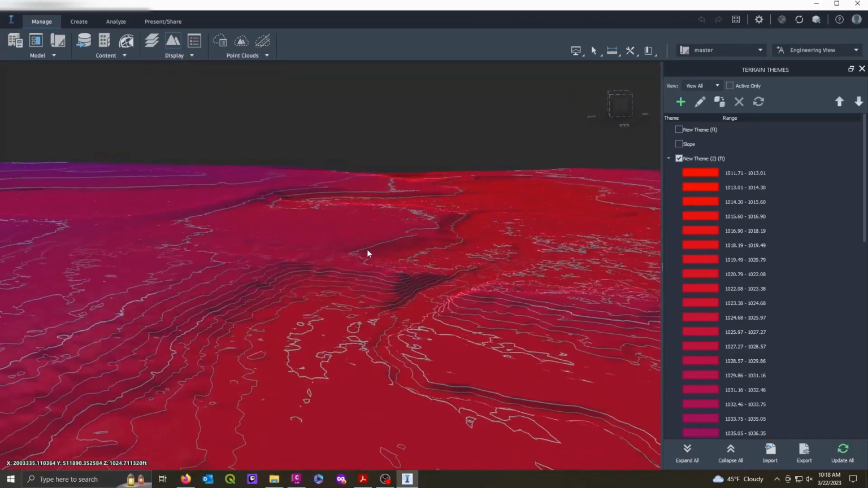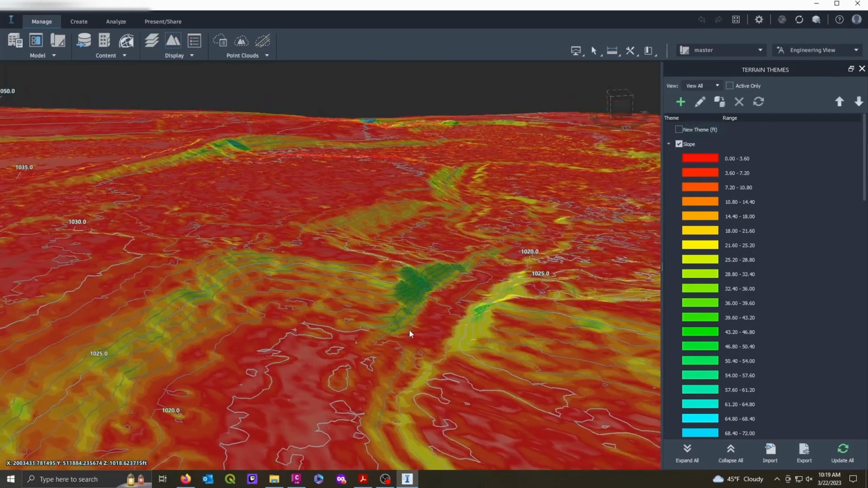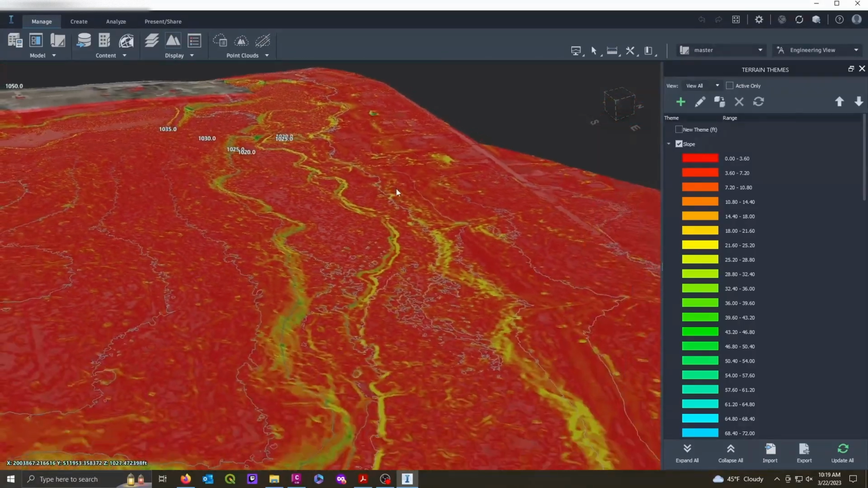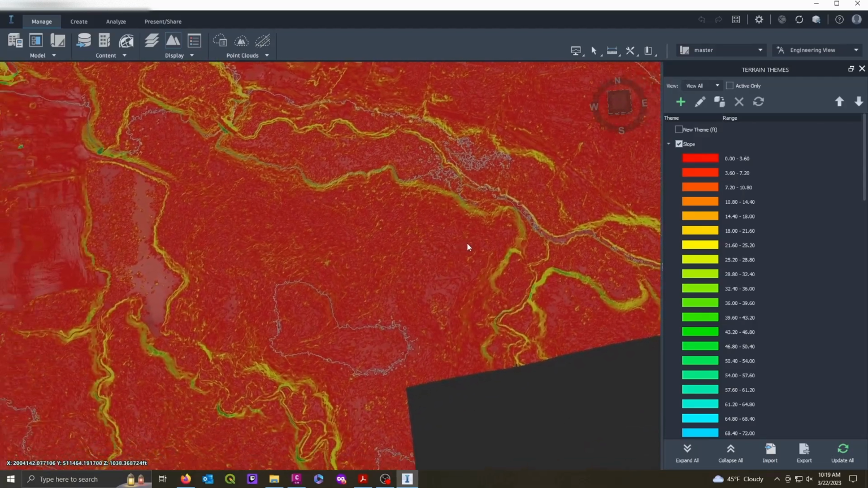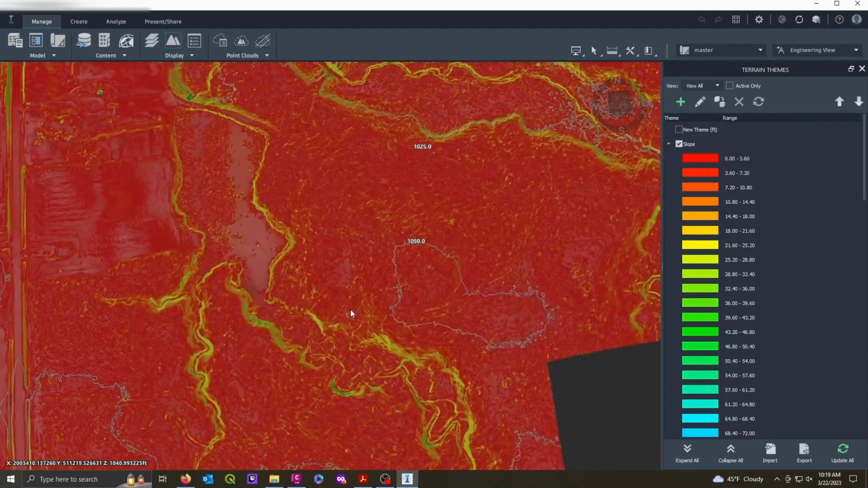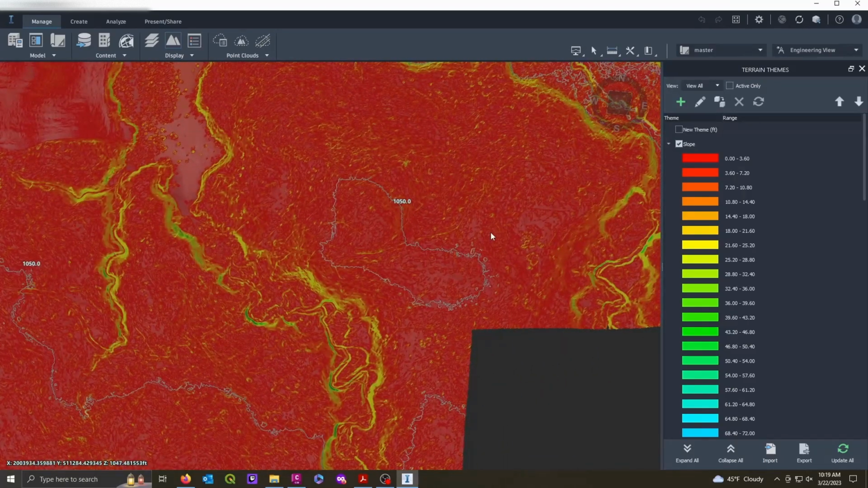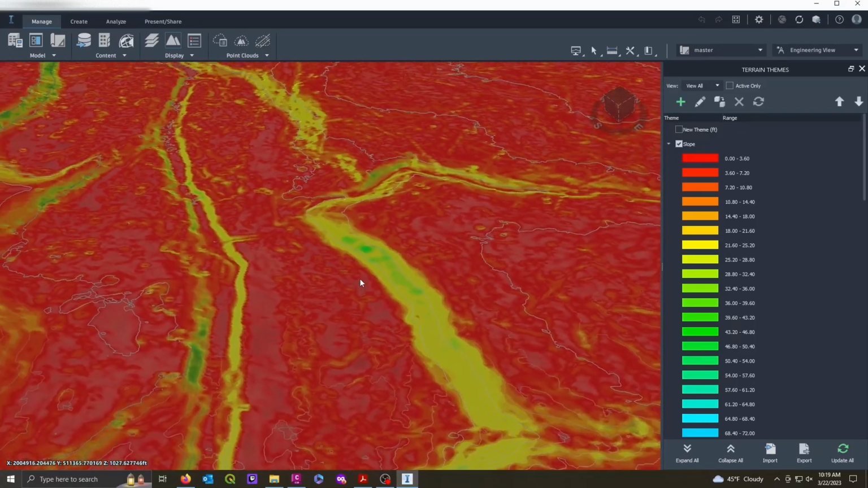I got another filter here I'll show you. This shows the slope. So green and yellow are steep slopes and red is flat. So if you were wanting to know where all the slopes on your property were, you just hit this filter and they really pop out. You can see them real easy. Go over here by this gas main again. You can see I got a real steep slope there.